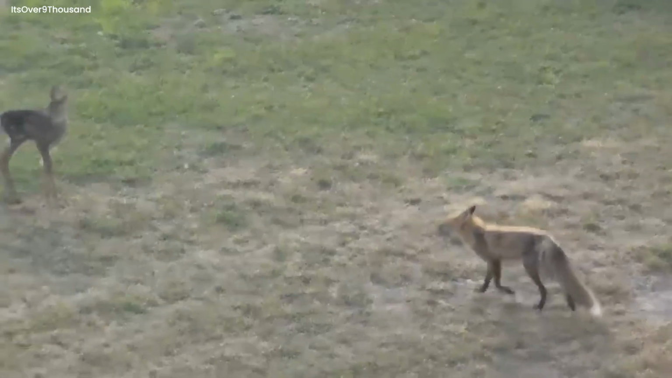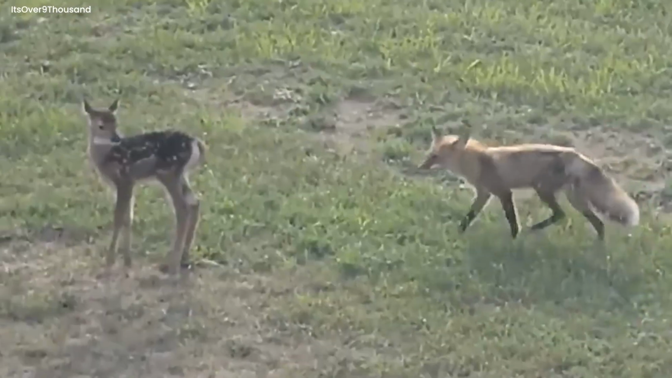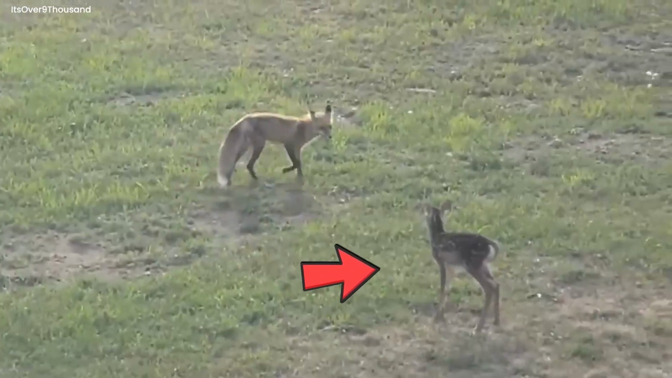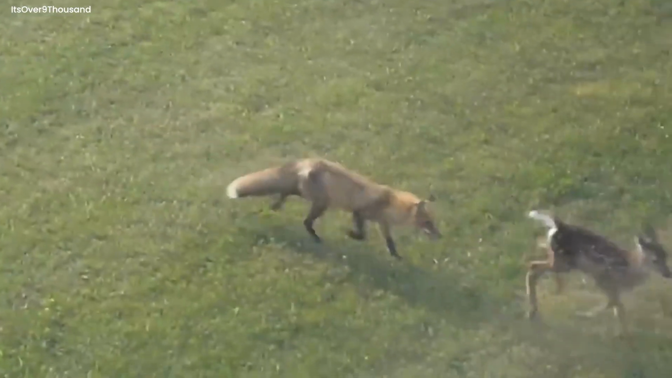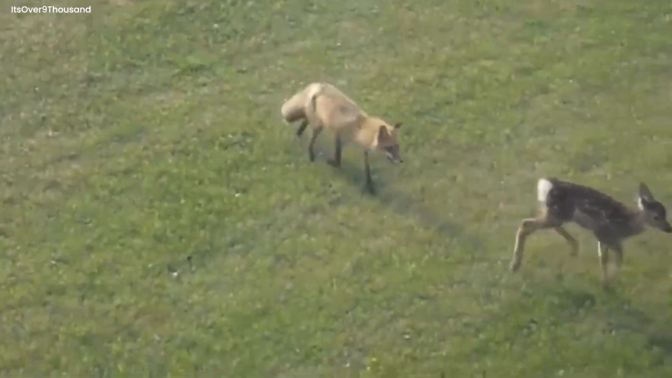Fox and fawn interaction. This video shows a fox and a baby deer in their daily life. They move around and check out their surroundings. The deer looks a little scared when it sees the fox, but the fox seems to be playing by gently biting the deer's leg. This is a natural moment that helps us understand how animals interact in the wild.